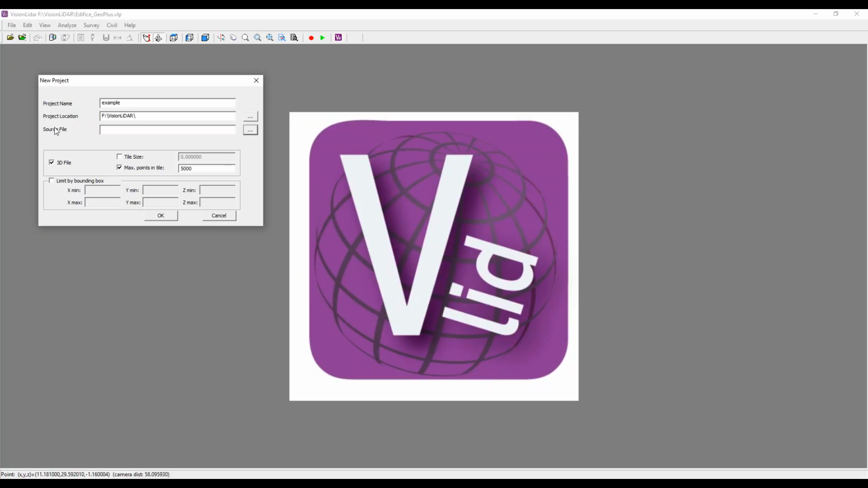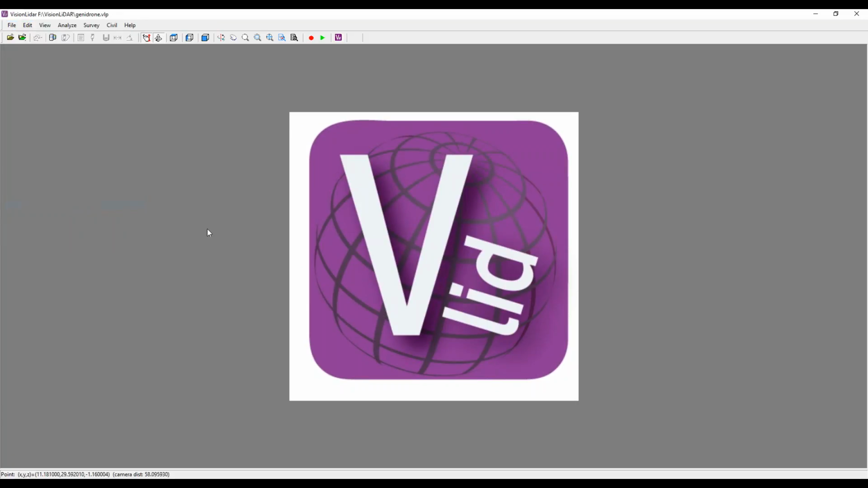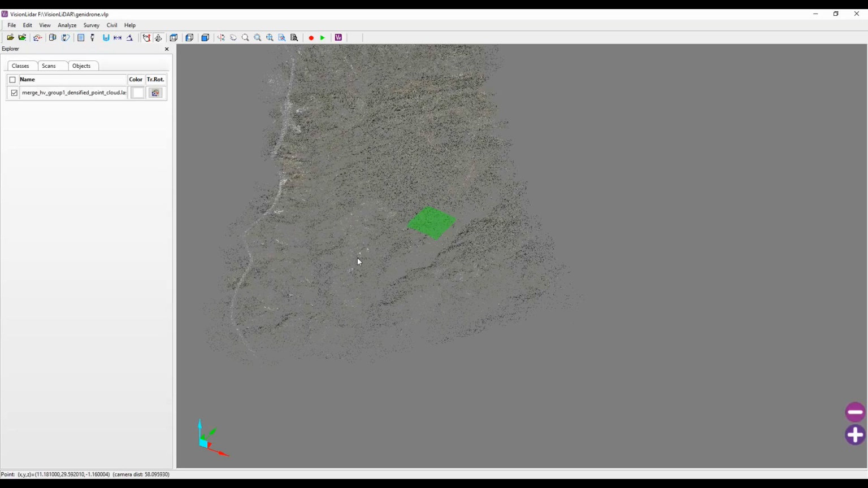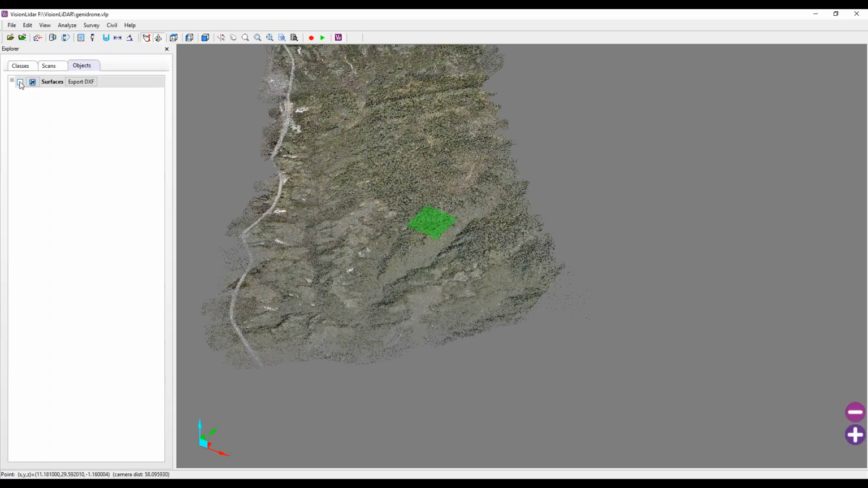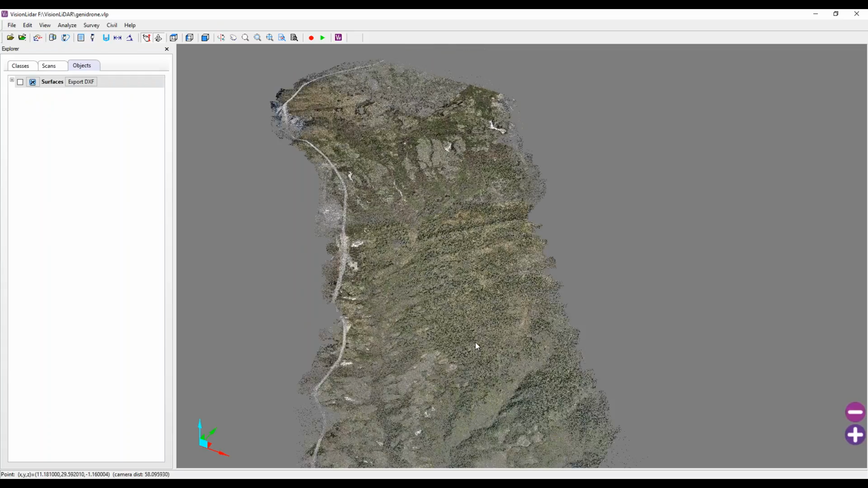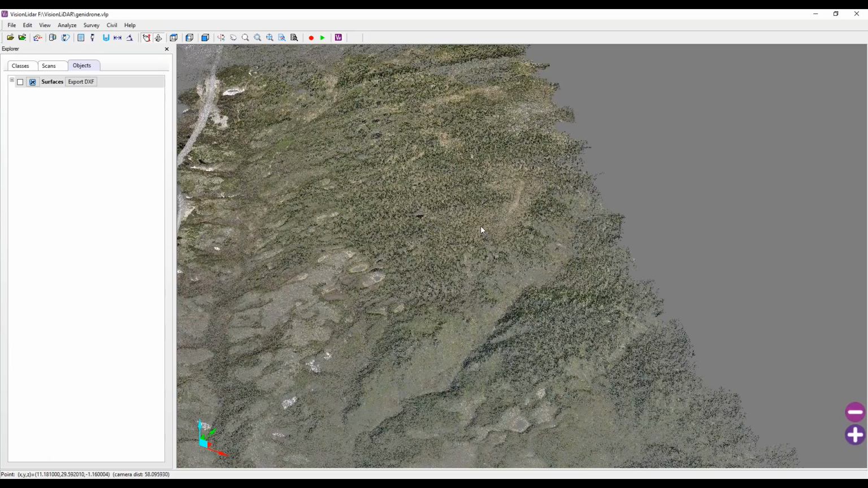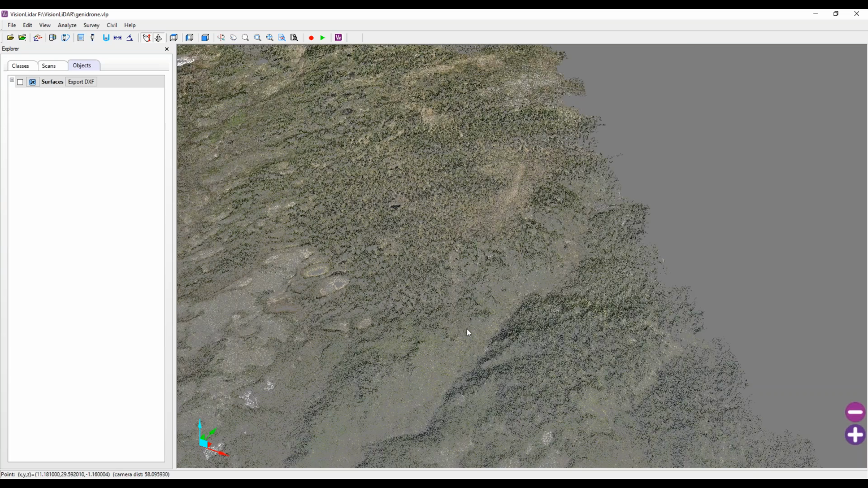Here we have a few settings for the tiling. And as I'm going to show you when I open up this project, basically, what we do at the beginning is tell VisionLiDAR, okay, I want to tile all my data into tiles that are, in this case, 5,000 points per tile.